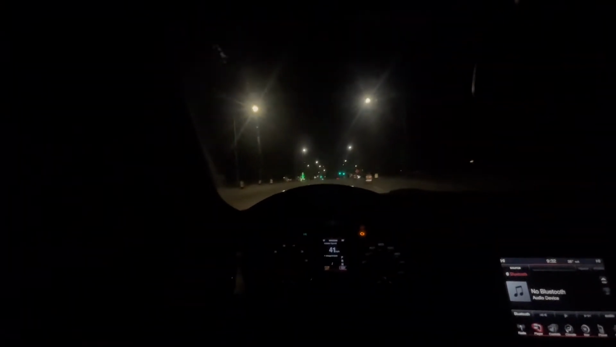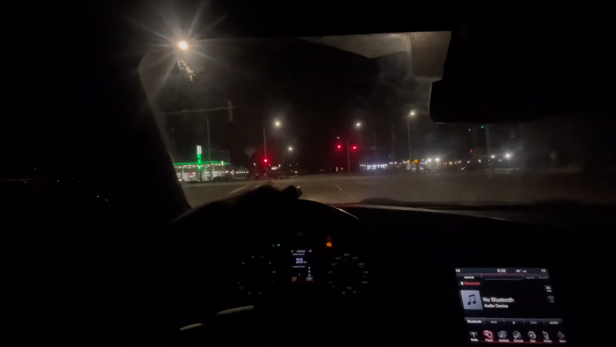Oh, this car feels fucking mean, bro. Oh, I see why I was in love with this fucking car. Holy shit. Shit is a monster.